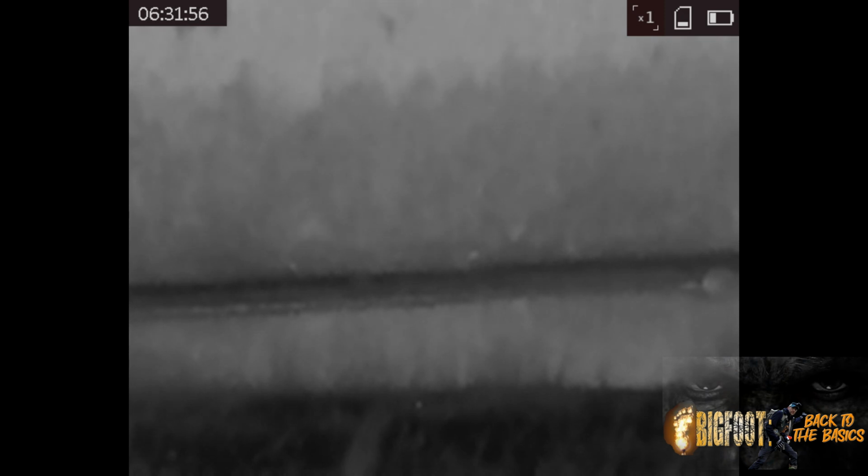So I left the thermal running all night long, watching the backside of this small lake. I went back to camp, hung out there, eventually went to bed, and the thermal ran all night long. It recorded a little over 10 hours of video before the battery died, which I'm very impressed with, even with the temperatures getting down, and even the fog moved in around this time frame, which in this video that you're watching right now, you'll see the fog eventually roll right in, which is kind of cool looking.